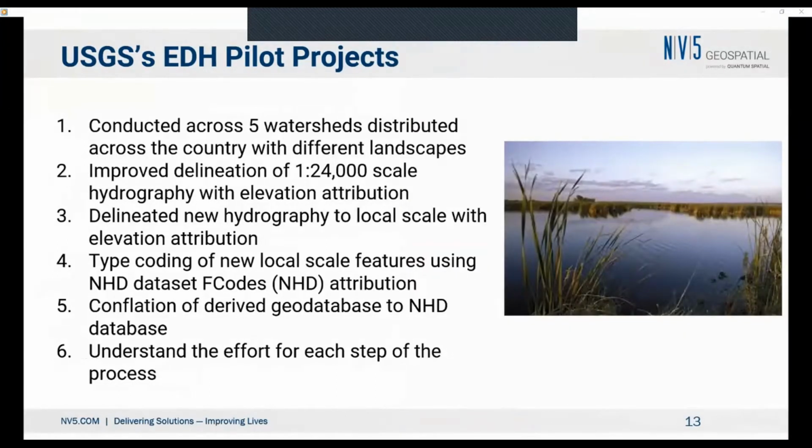So we started off with USGS funding 5 watersheds to look at different landscapes to create both an improved delineation at the 1 to 24,000 scale, but also to derive higher resolution at what we're calling the local scale, and then attributing those data sets using information from the NHD, bringing that together, bringing it into the NHD database.